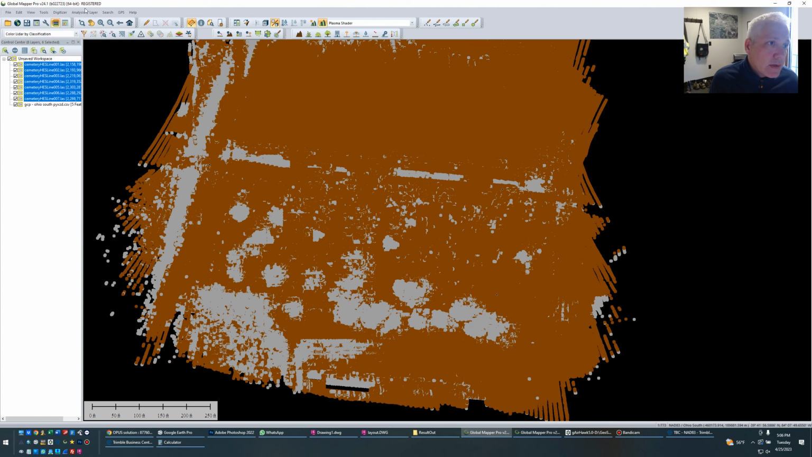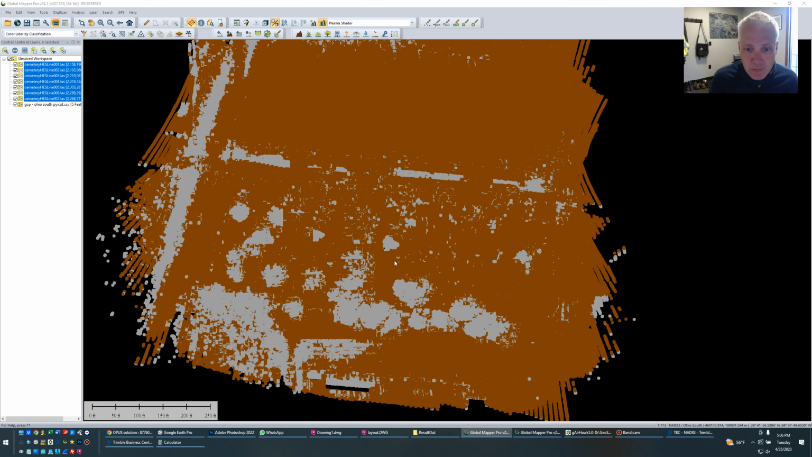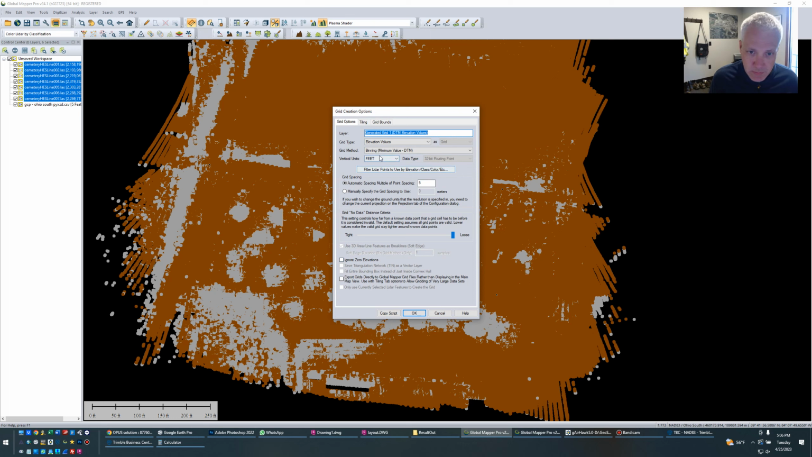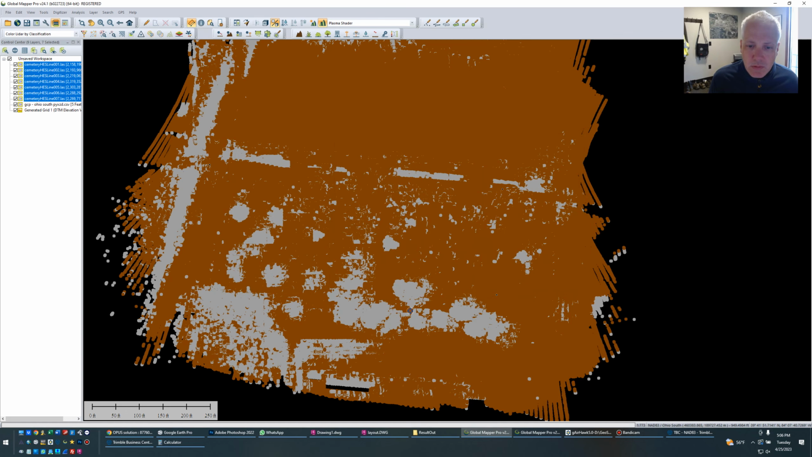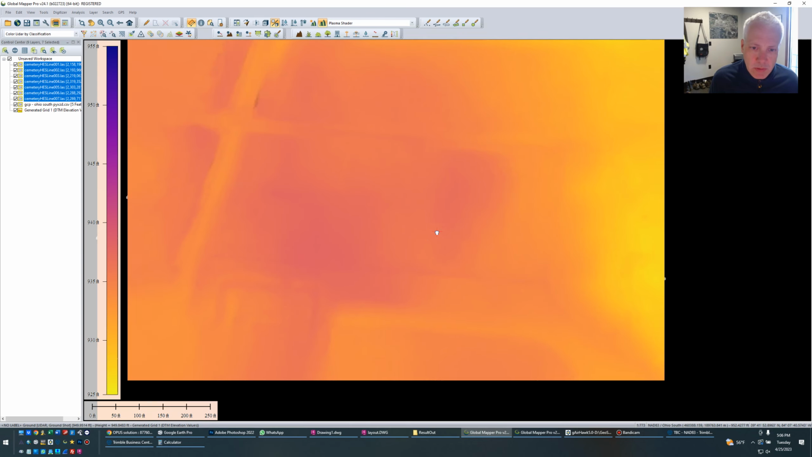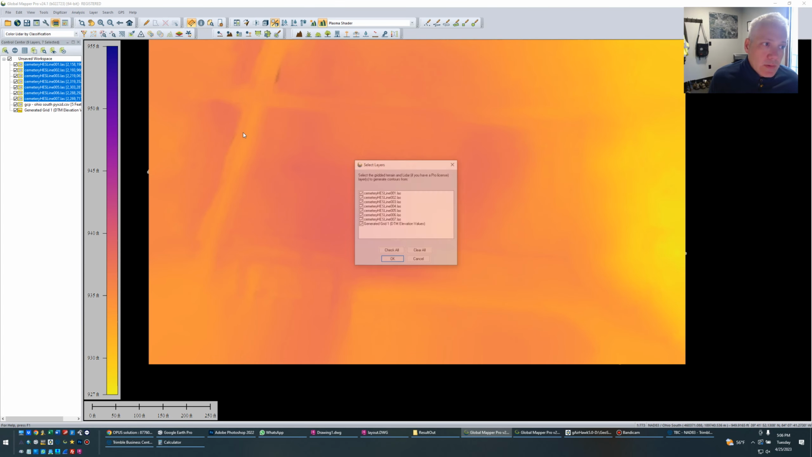From here I create an elevation grid. Thinning will go 1 meter, the lowest value. Filter using only the ground. And then generate contours.